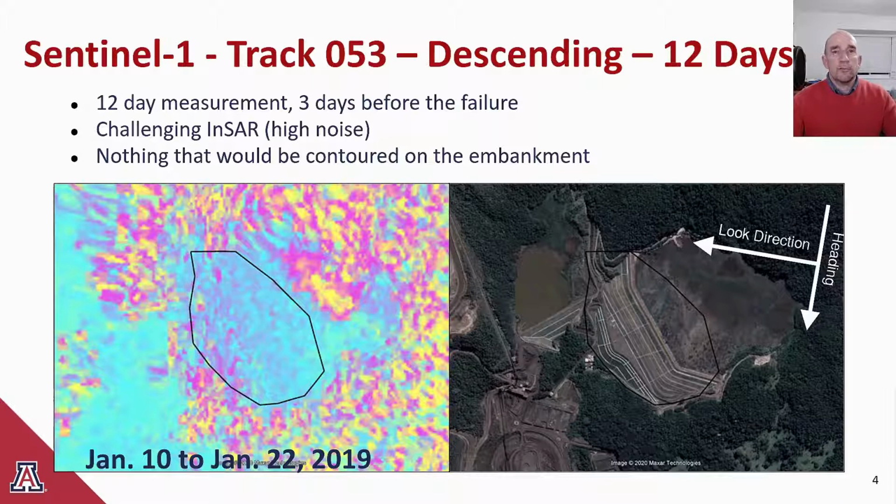So here's the first of 4 slides showing short-term interferograms prior to failure. Would we have marked anything in a rapid style report? This is the first of the 2 Sentinel descending stacks. Let's call it track 053. And this is a 12-day interferogram, 3 days before failure.